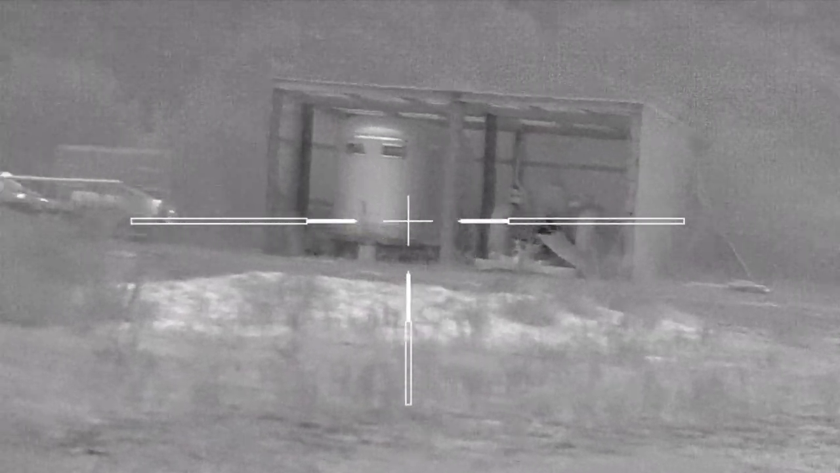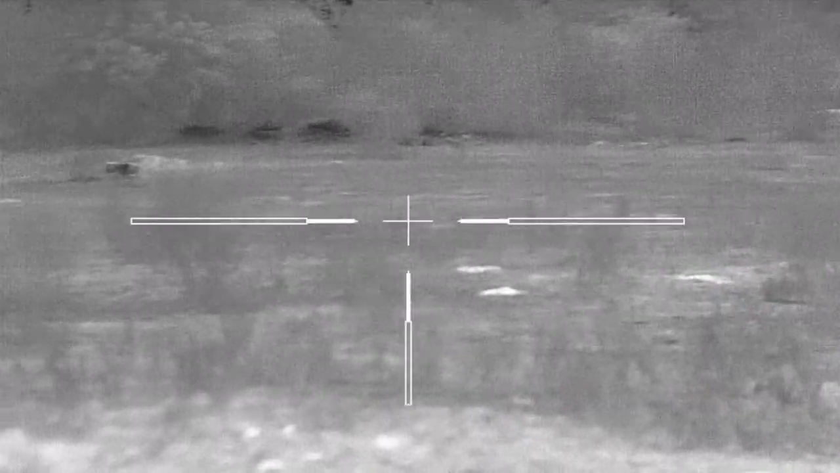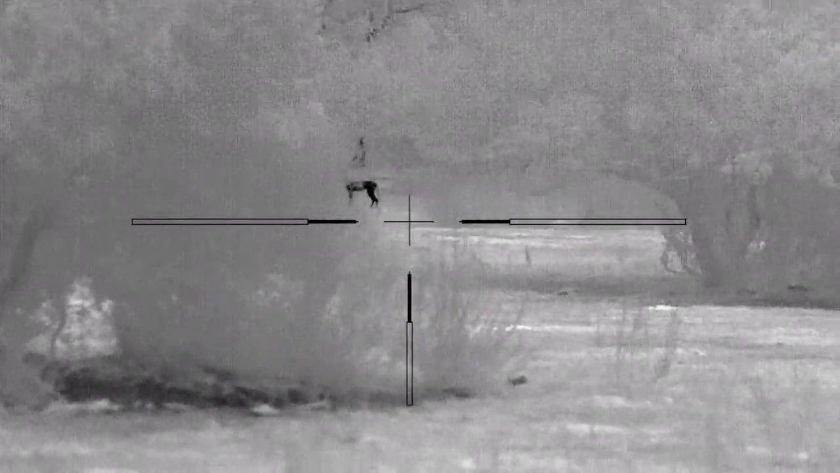I could literally hear him rushing up and down this tree line. A few minutes later, a second coyote came in for the challenge to my left. I quickly switched over to my fawn in distress. The second coyote showed just enough of himself for me to spin him into the dirt.